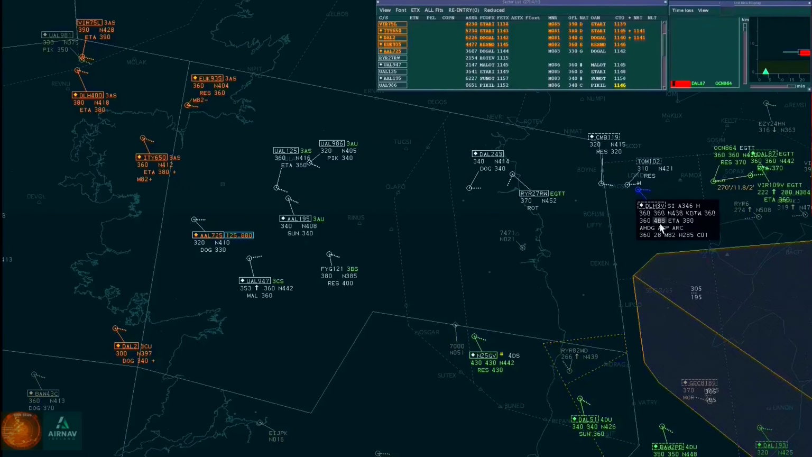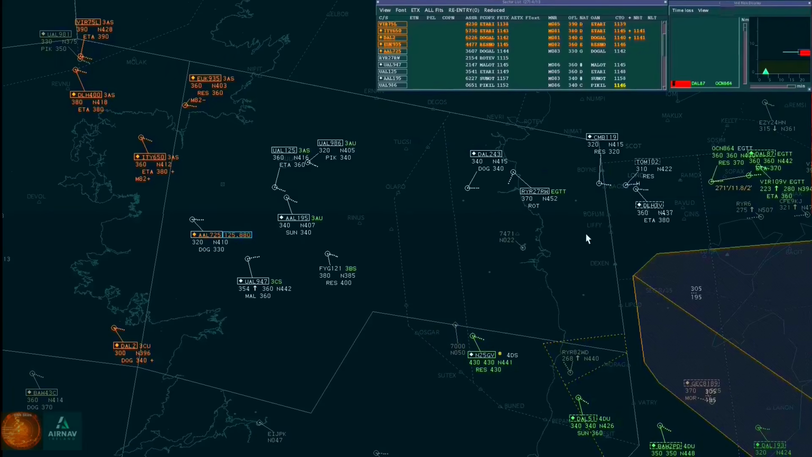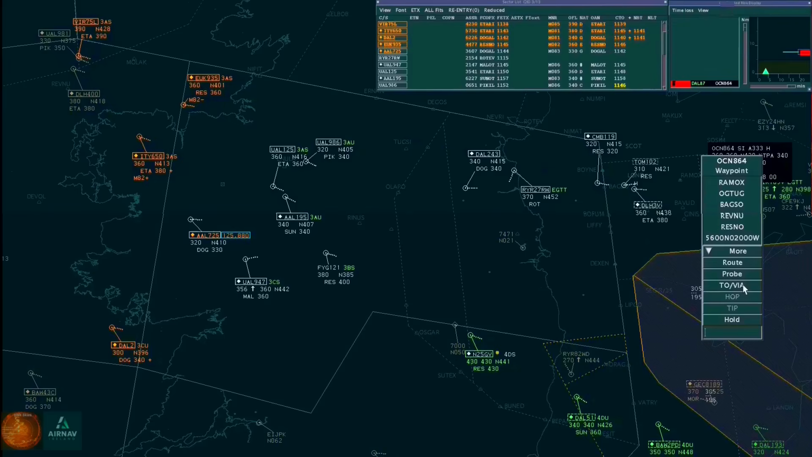Good afternoon, Ocean 864, 364 with Mach 82. Ocean 864, Shannon, good day, radar contact here. Bagso, next Resno. Ocean 864 back to the Resno, Roger.